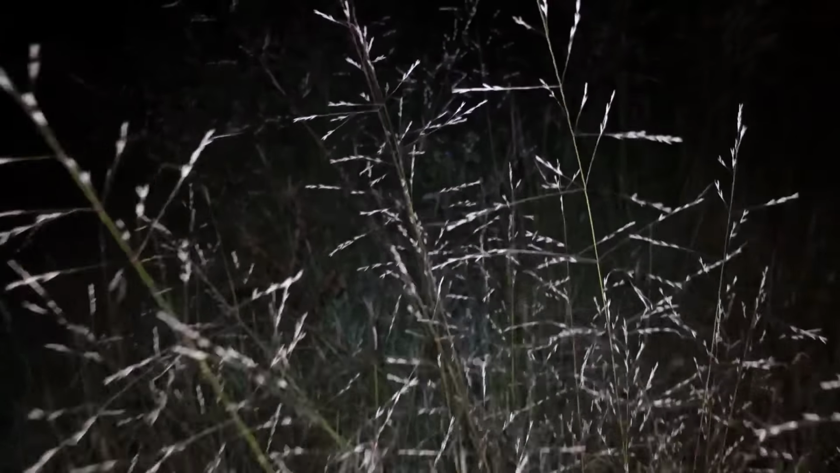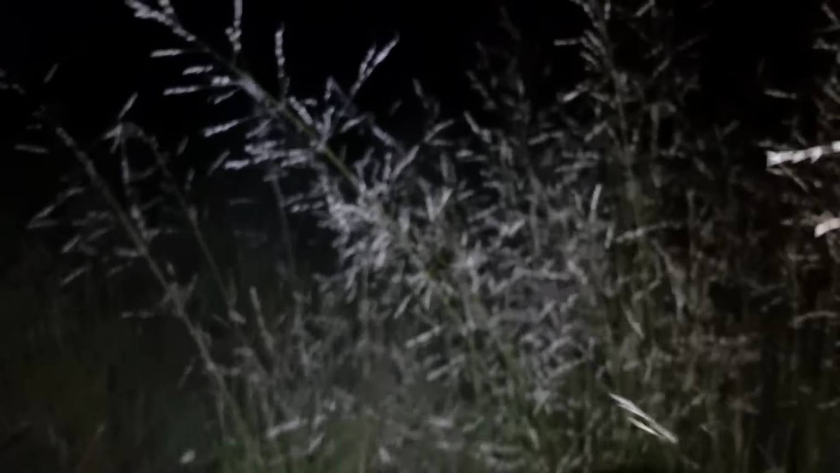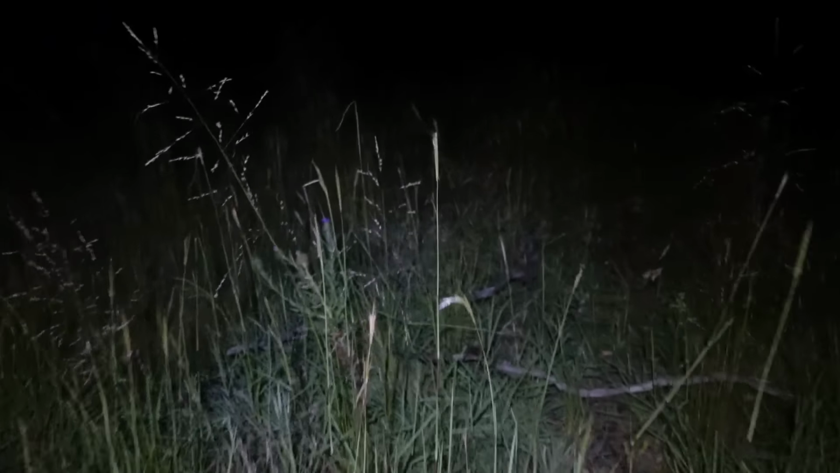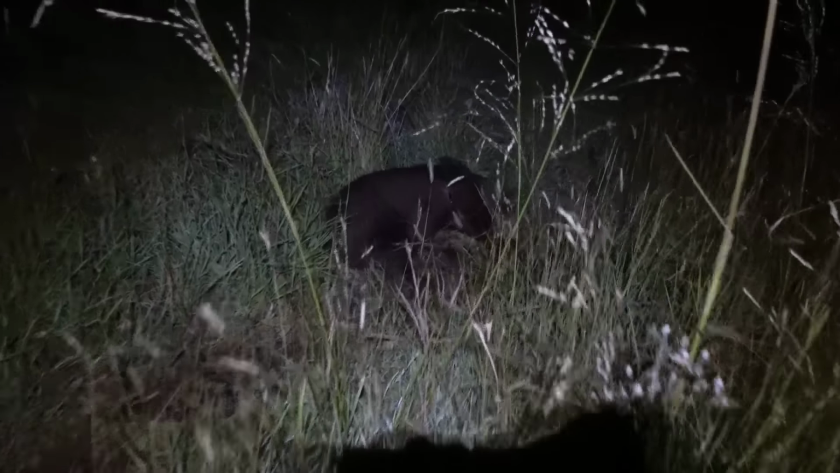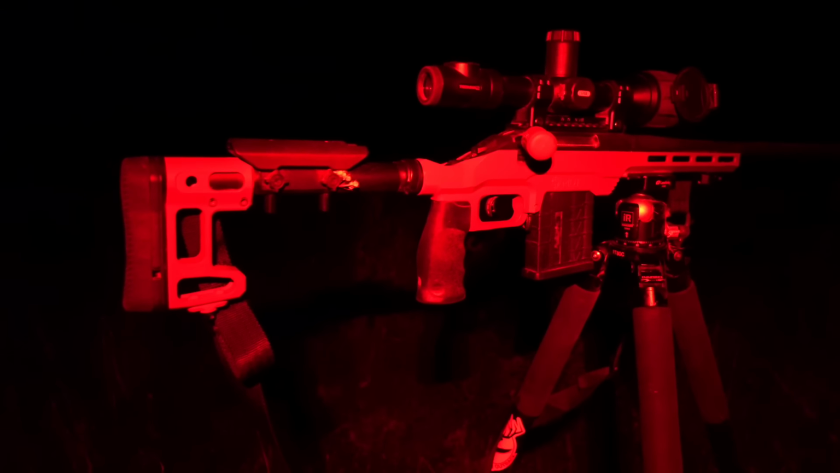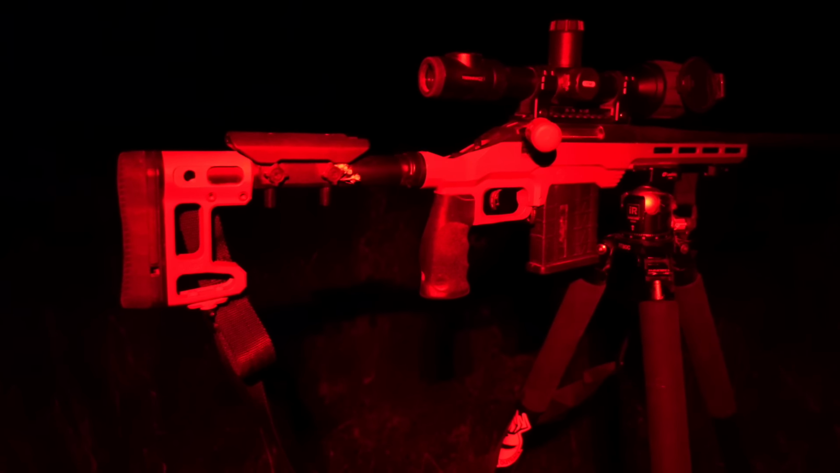That pig was about 10 metres through a whole heap of this stuff. As you can see, pretty thick, agricultural, nothing a mower wouldn't fix. Punch through all of this. There's our dead pig.